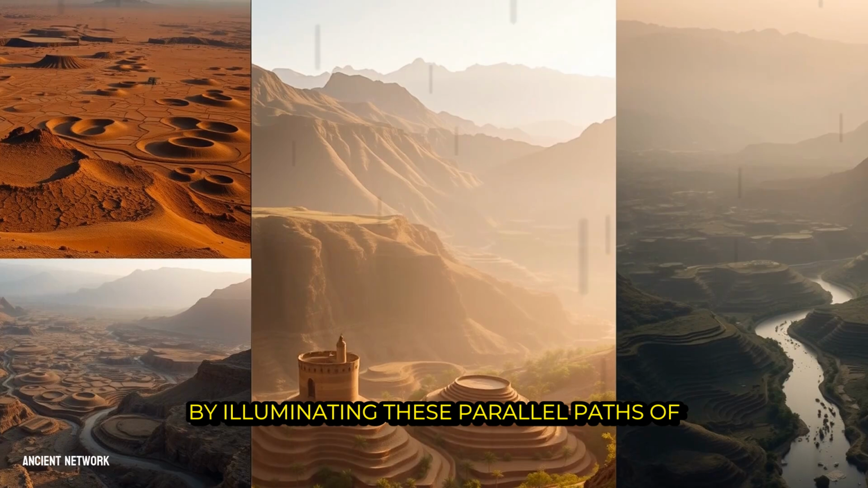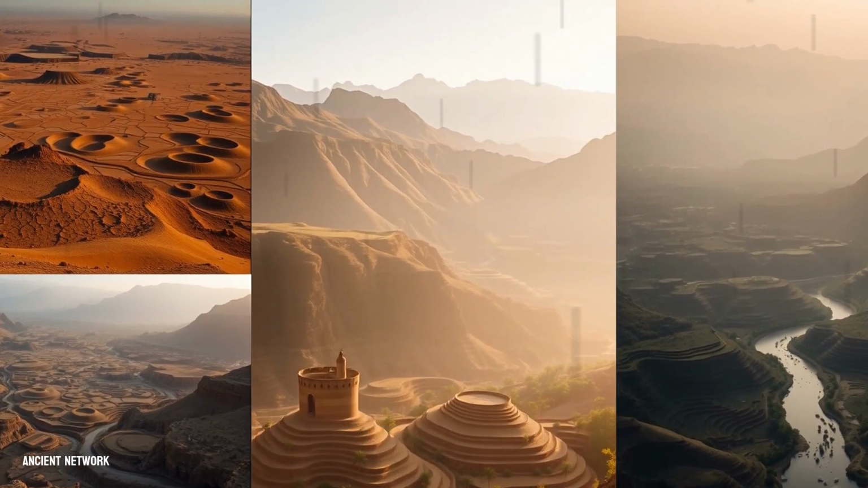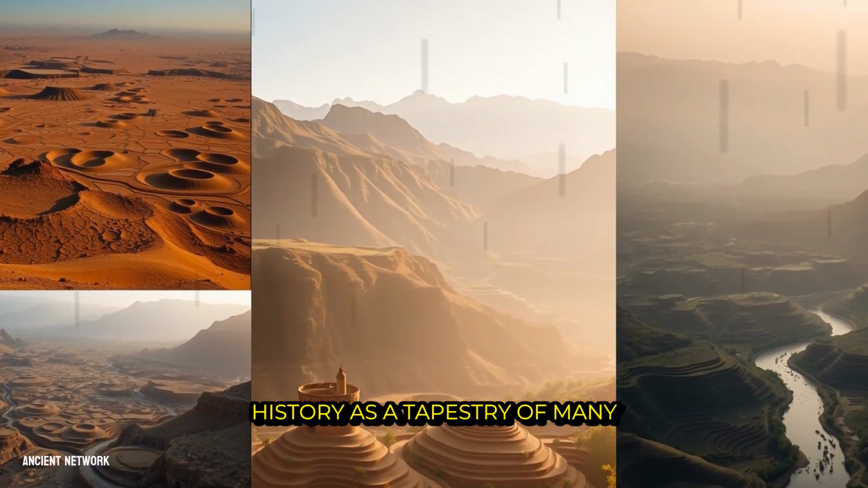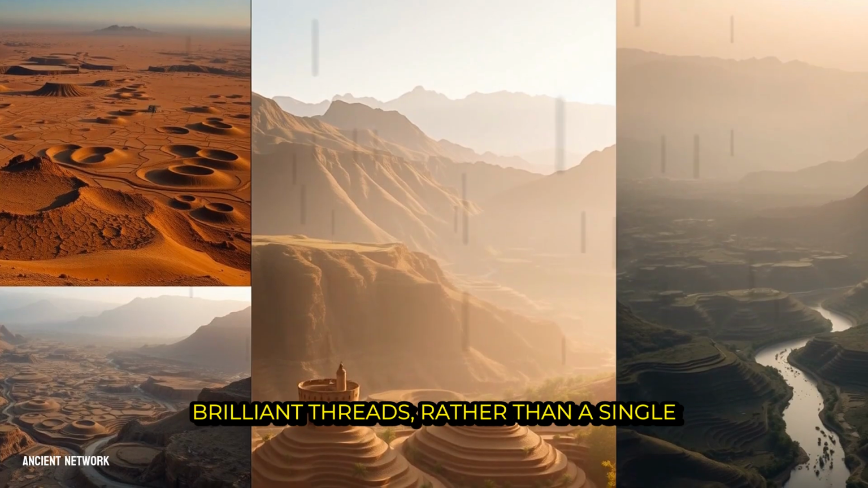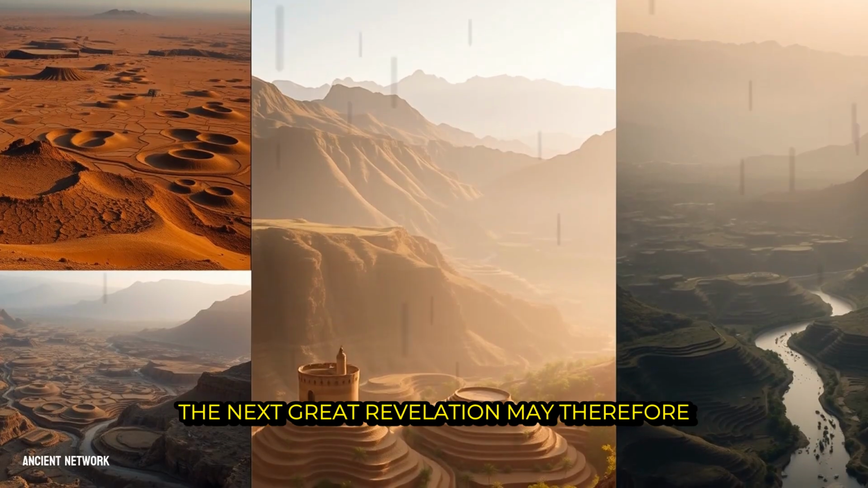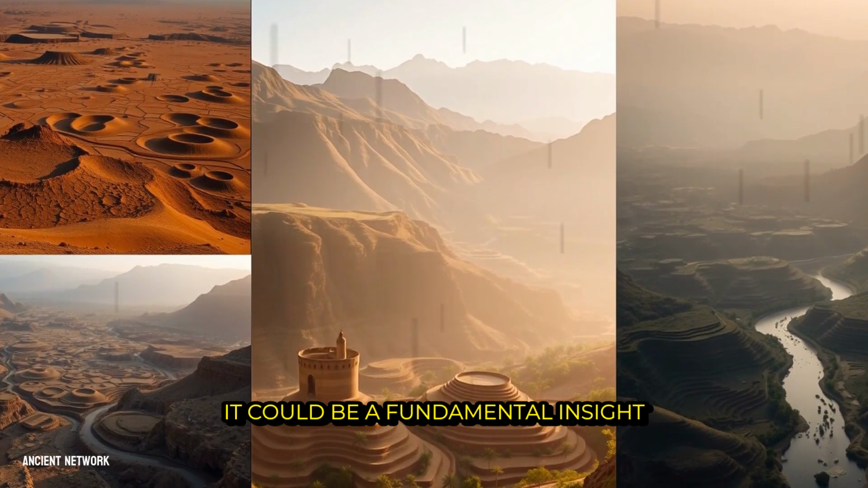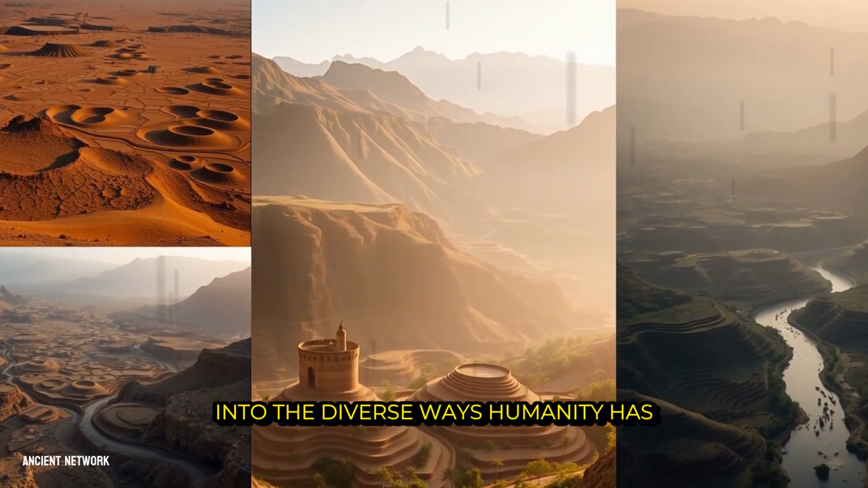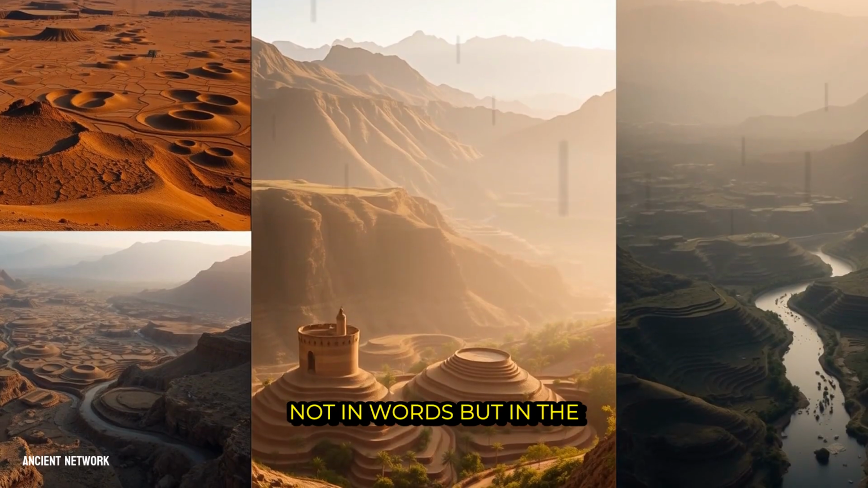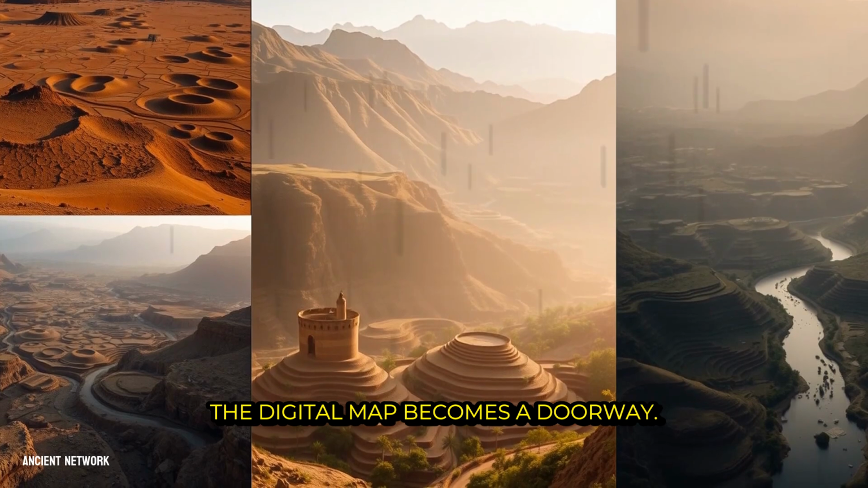By illuminating these parallel paths of achievement, LiDAR fosters a sense of shared heritage. It encourages us to see human history as a tapestry of many brilliant threads, rather than a single, linear story. The next great revelation may therefore be more than a city. It could be a fundamental insight into the diverse ways humanity has found to flourish, a lesson written not in words but in the silent, waiting shapes of the earth. The digital map becomes a doorway.